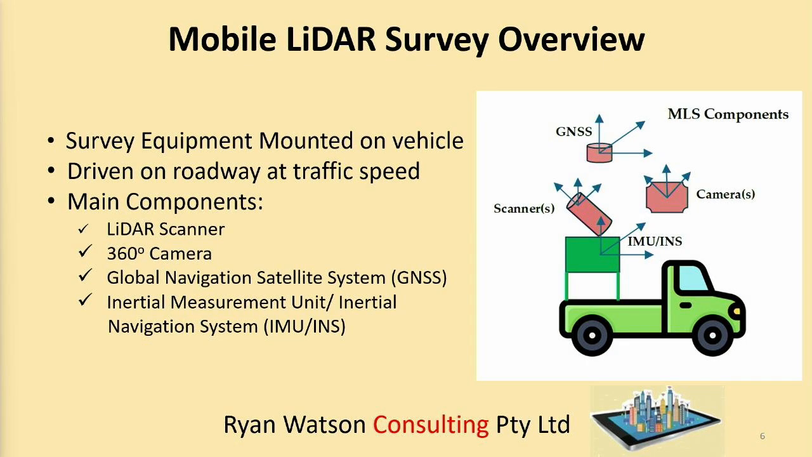Mobile LiDAR is one form of LiDAR. Other forms are aerial LiDAR, even personal carry LiDAR. But we're concerned with mobile LiDAR, which is based on mounting a mobile survey system on a vehicle, driven on roadway at traffic speed, which can be quite high, 90 km.